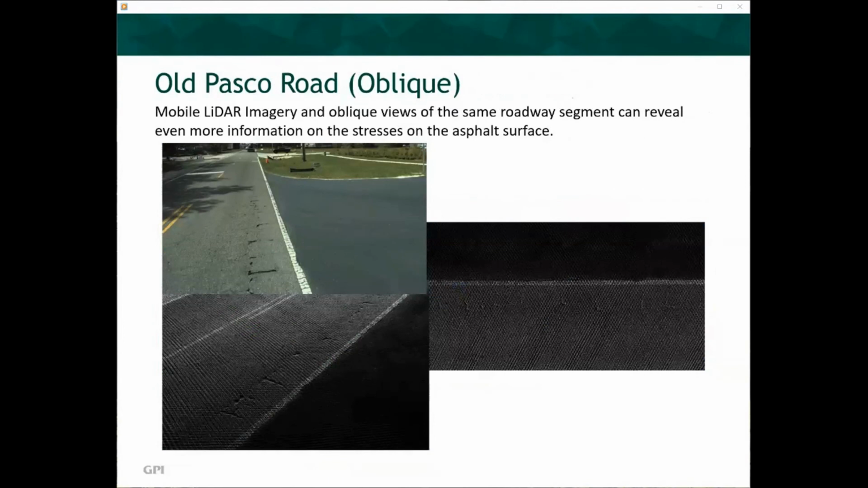The next sample is taken from Old Pasco Road in western Florida, where a fire station driveway enters the primary roadway. Mobile LiDAR imagery and oblique views of the roadway segment can reveal even more information on the stresses on the asphalt surface. The upper left image shows the area of distress depicting the series of holes in the asphalt pavement just outside of the fire station driveway.